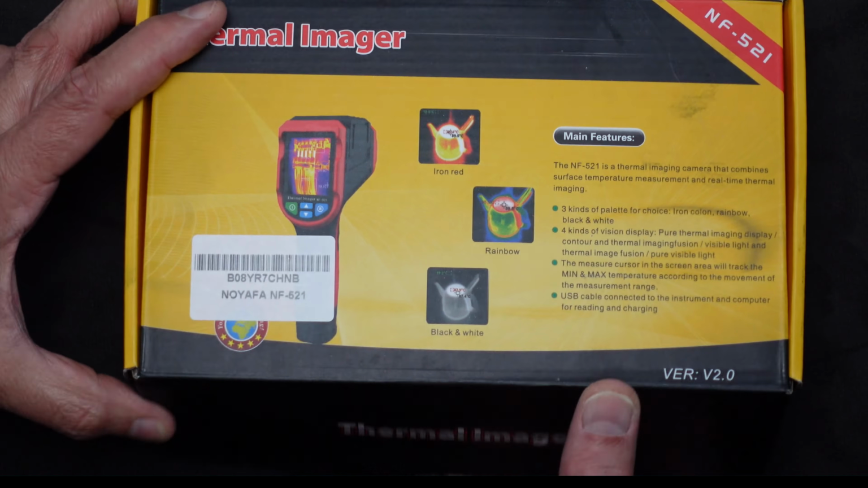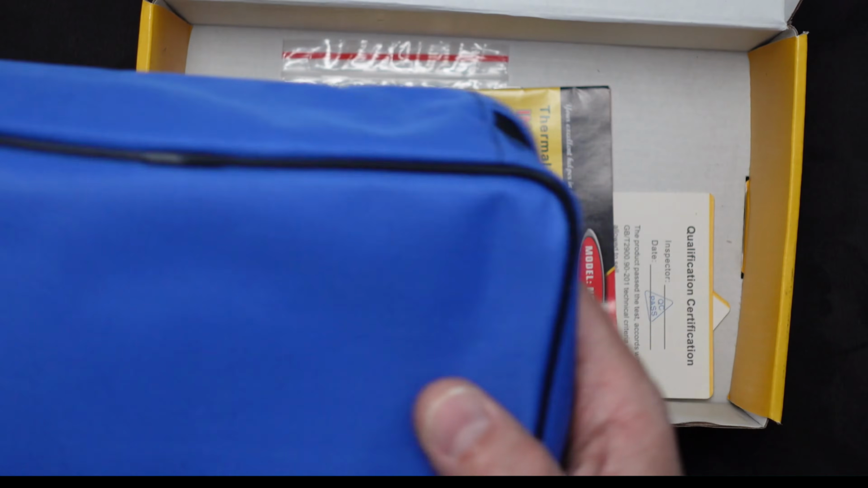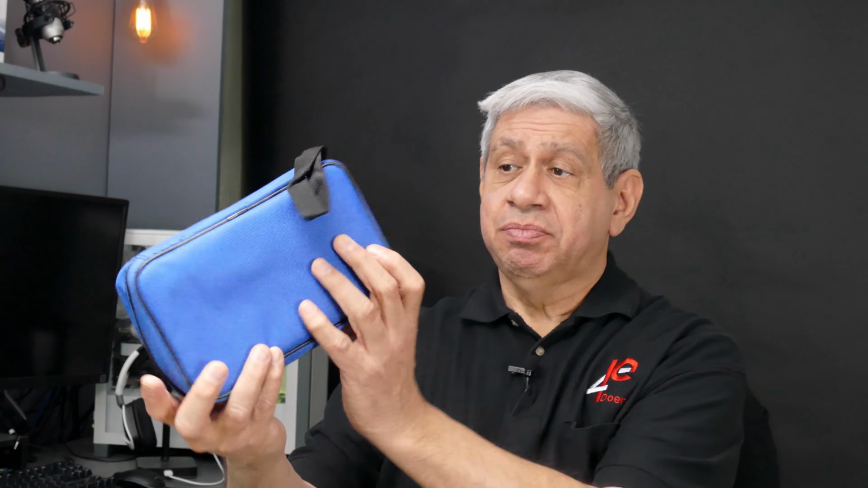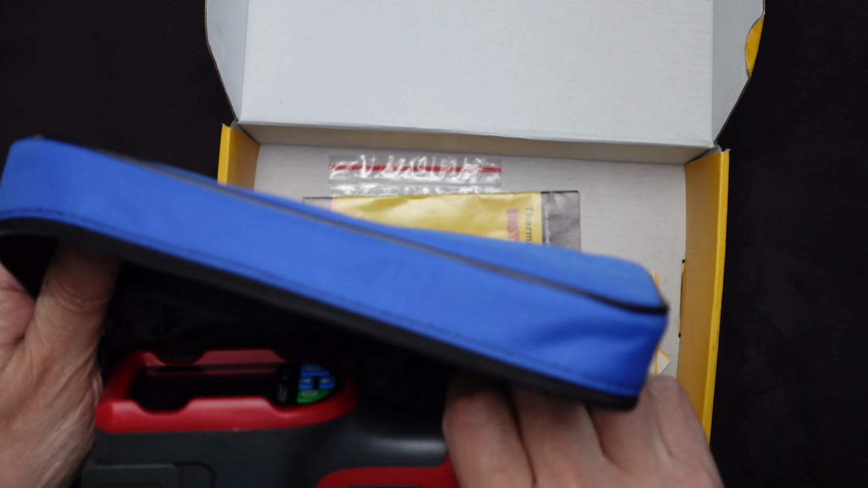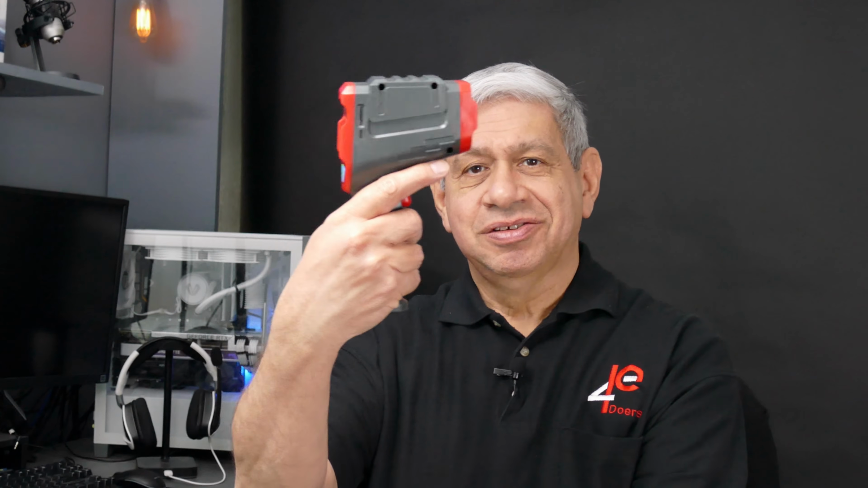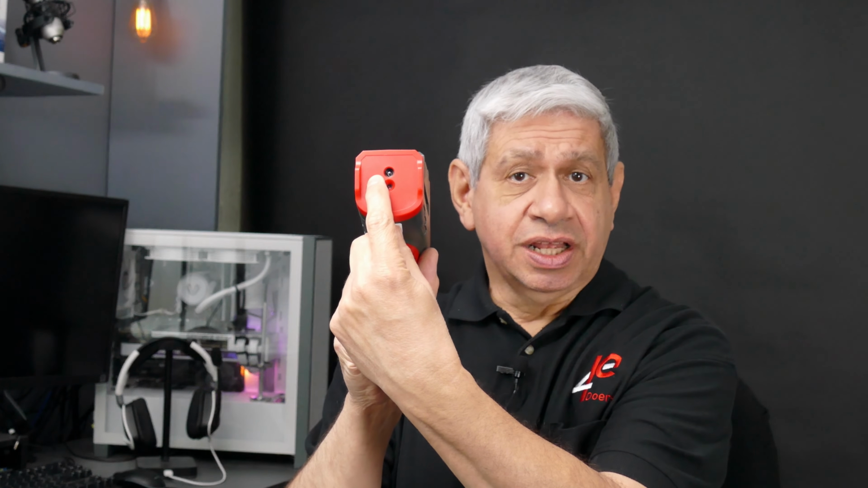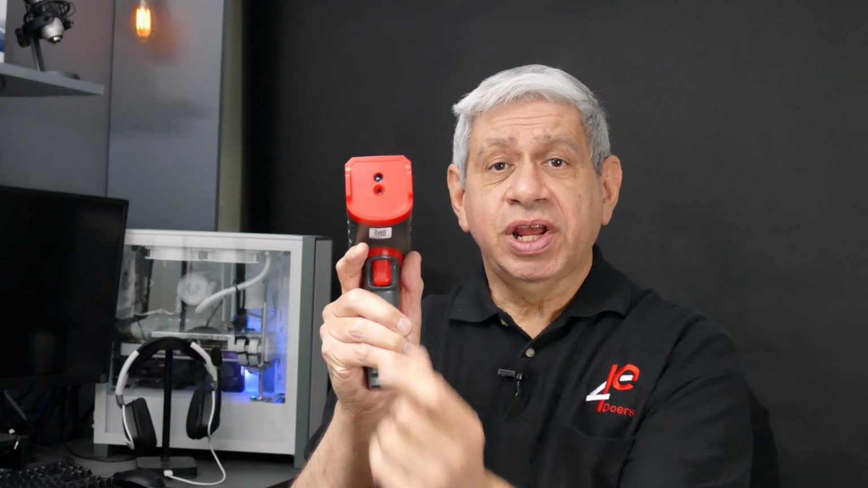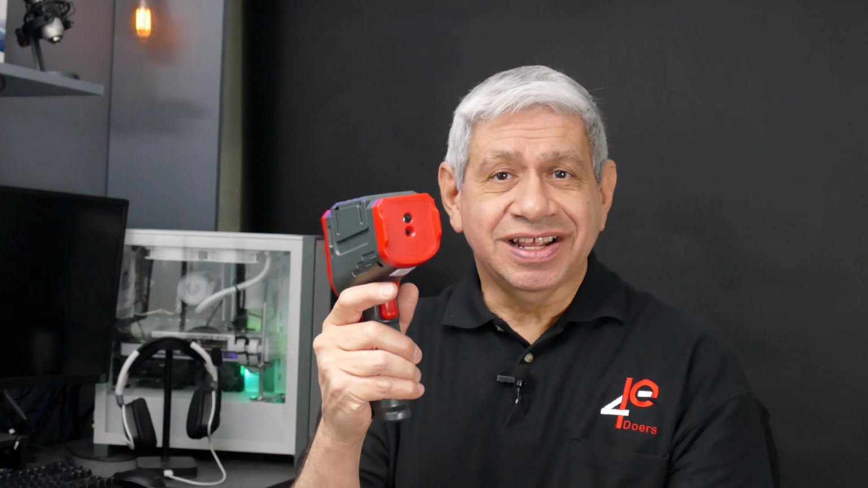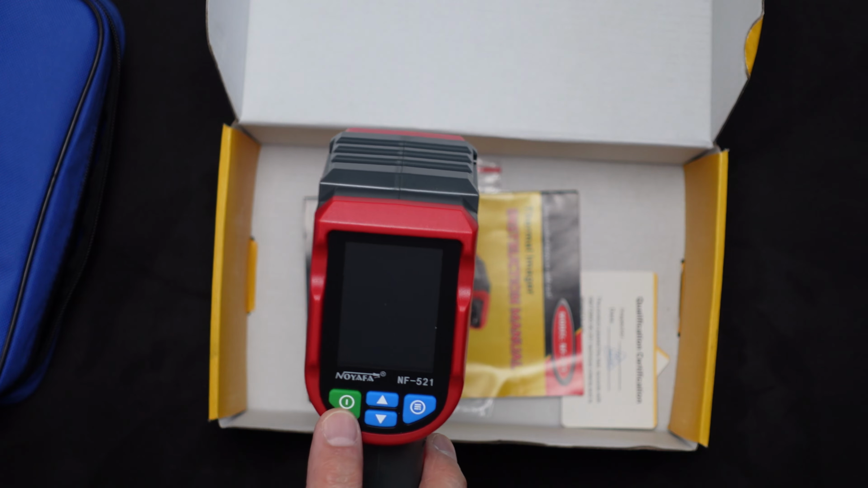So if I show you what came in it, it came in a nice carry case. I wish it was black, but blue is okay. And the actual unit itself sort of looks like a scanner you would see in a supermarket or something. It has two lenses on it. One is a regular camera lens, and the other one is an infrared lens, so that it can detect the heat. So I'll turn it on by pushing the power button, which in this case is the left green button here.